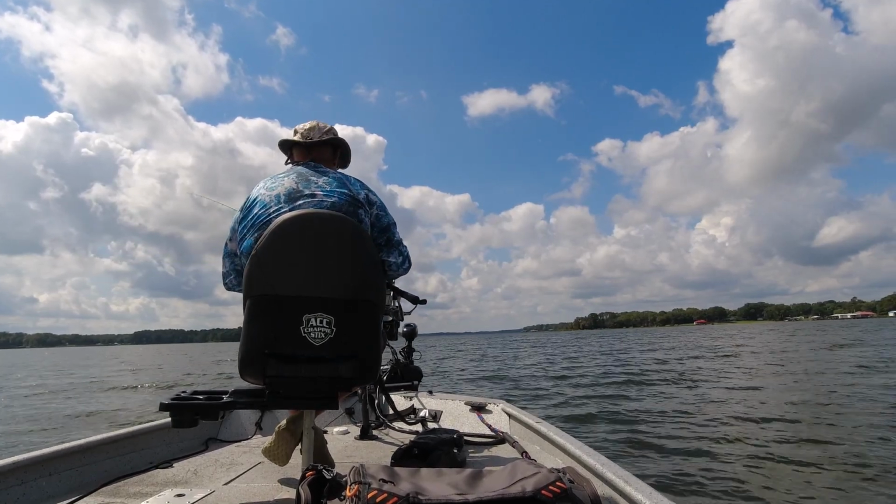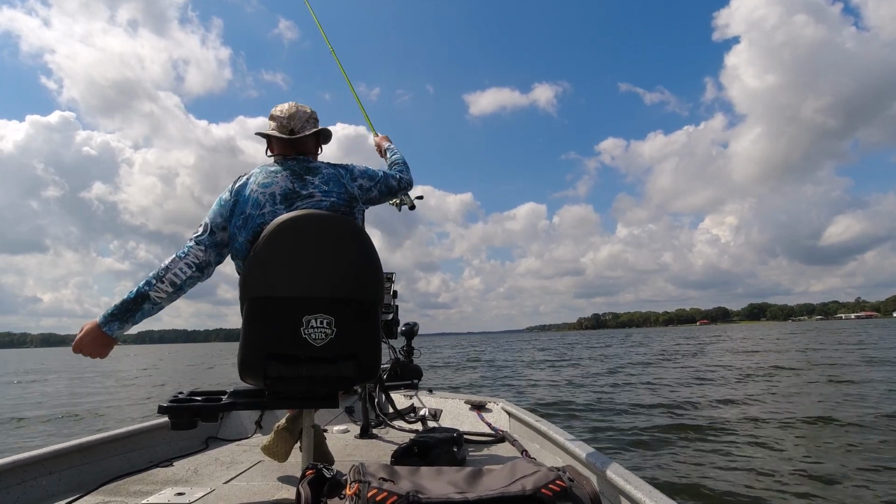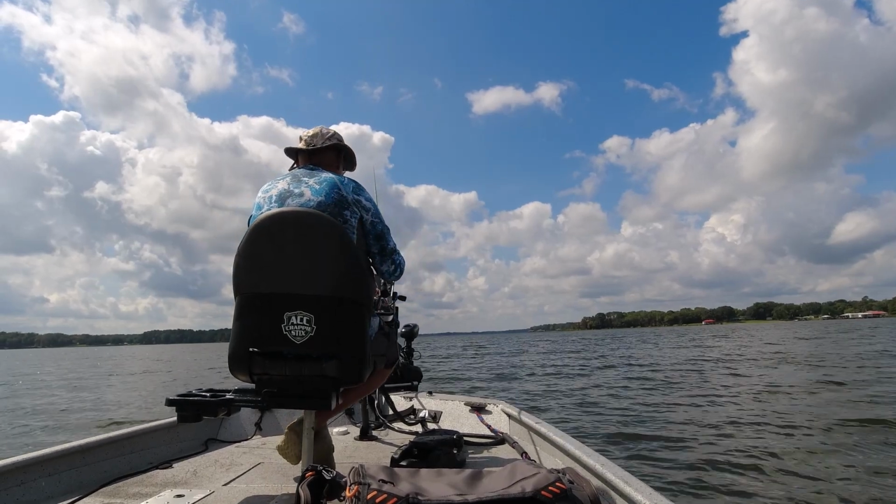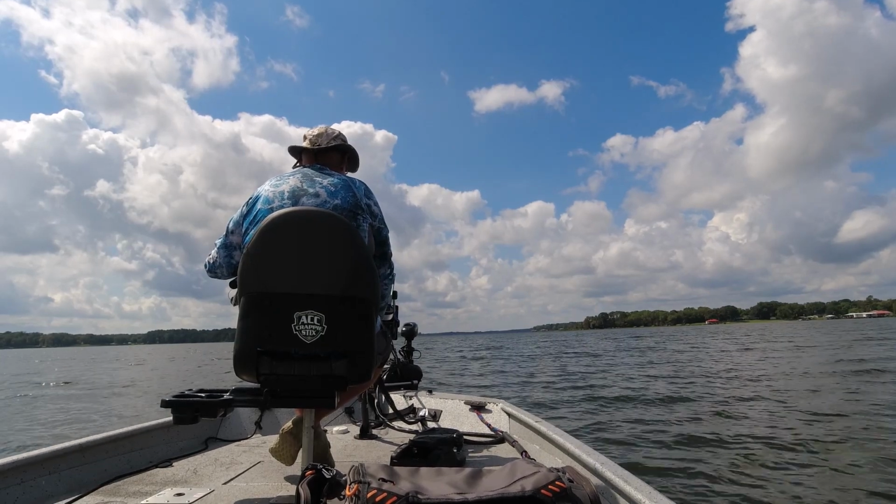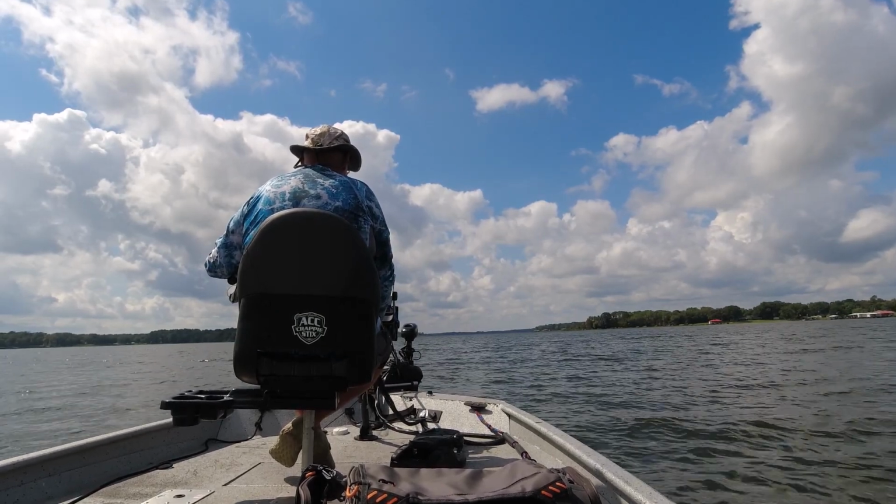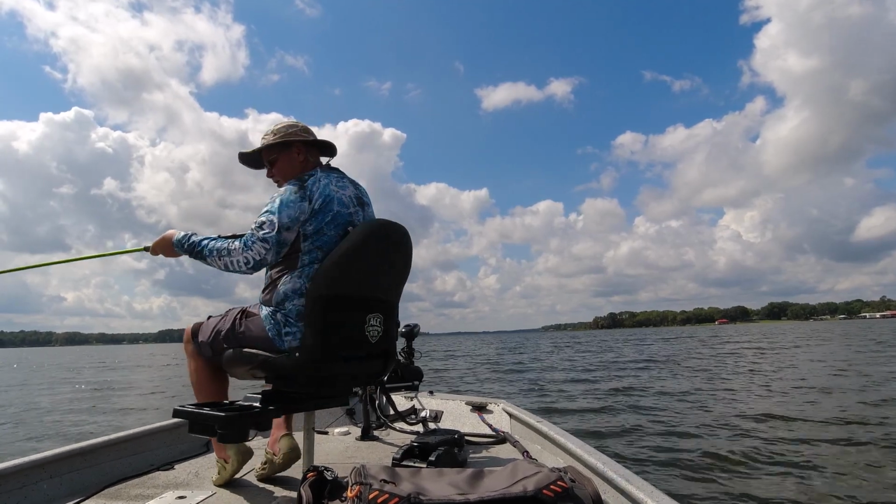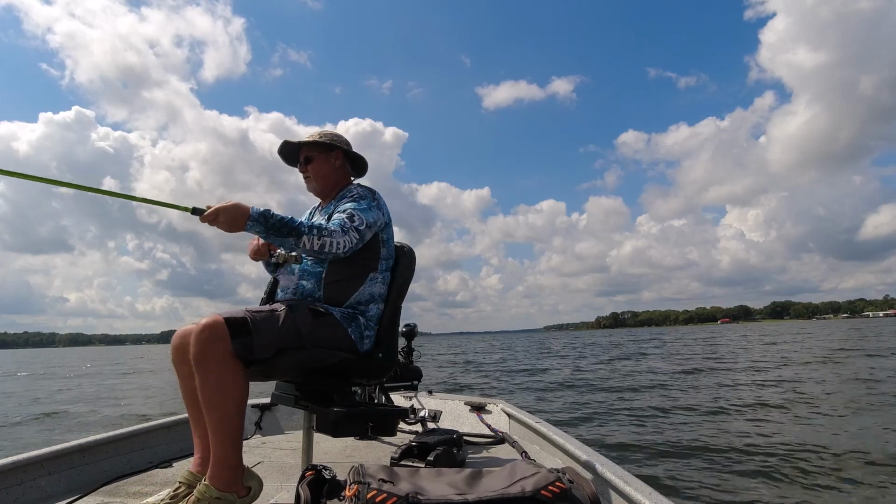Alright, let's move up on this. Well, let's pitch into this main brush pile first. Come across the top of them. There's a bigger brush pile out there. We're going to try to come across the top of it, see if we get any takers out of there. Yep. We just pitched over the top of that brush pile and just kind of come right over the top of it.